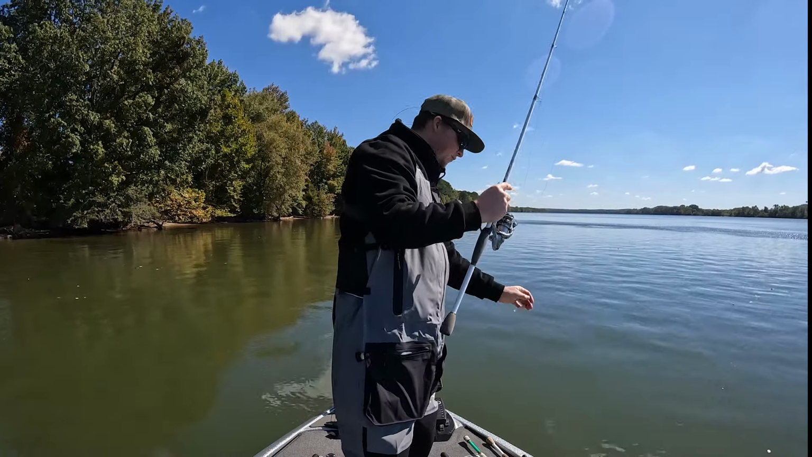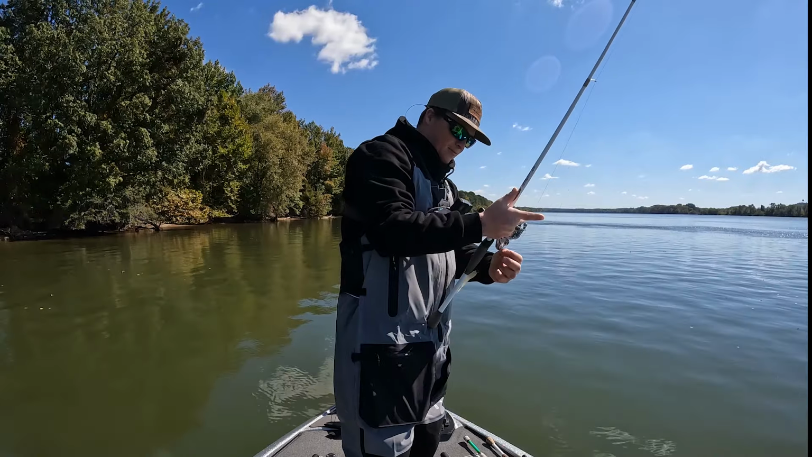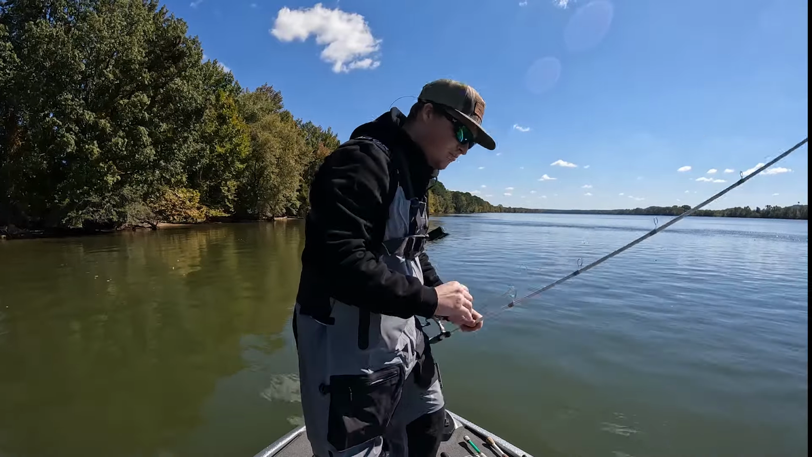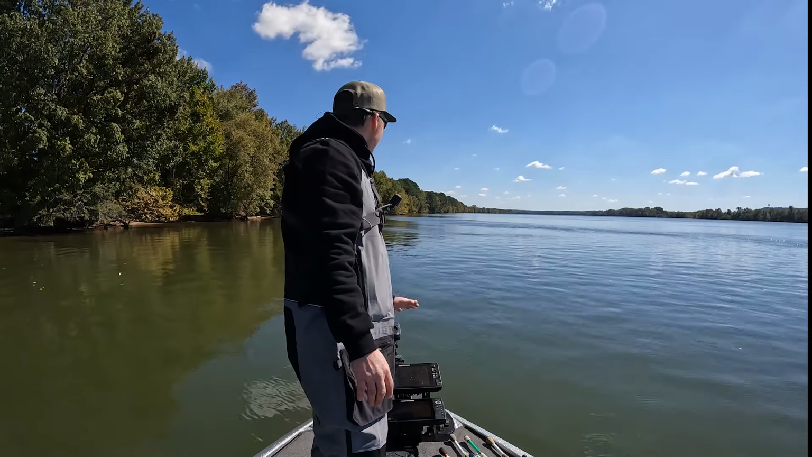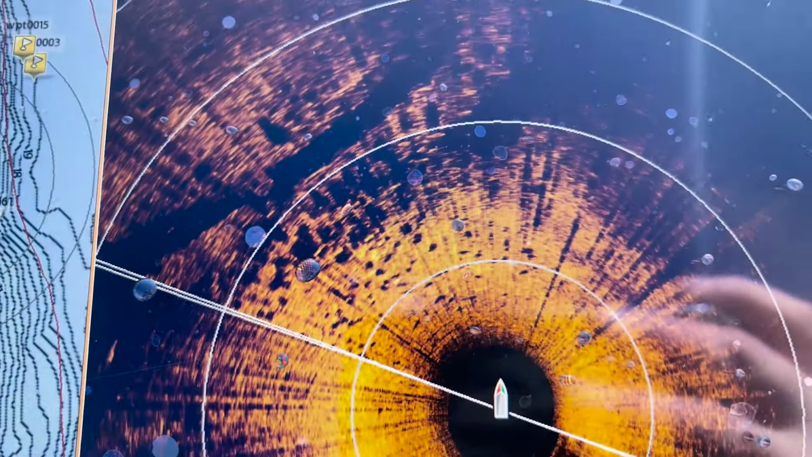And I'm actually looking forward to next week. I'm gonna go to Smith Lake and just drop everything that I've been doing out here on the river and change it completely. Go light line and small baits and stuff, and use the Mega Live to its advantage. So yeah, pointing out structure, finding structure, the 360 excels.